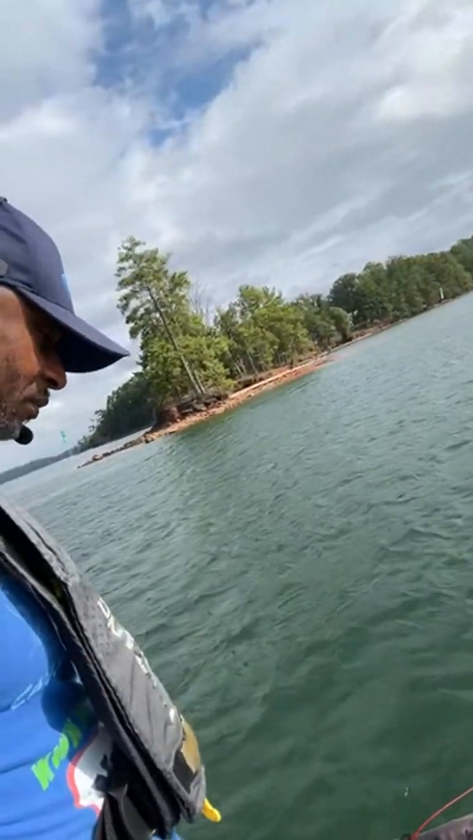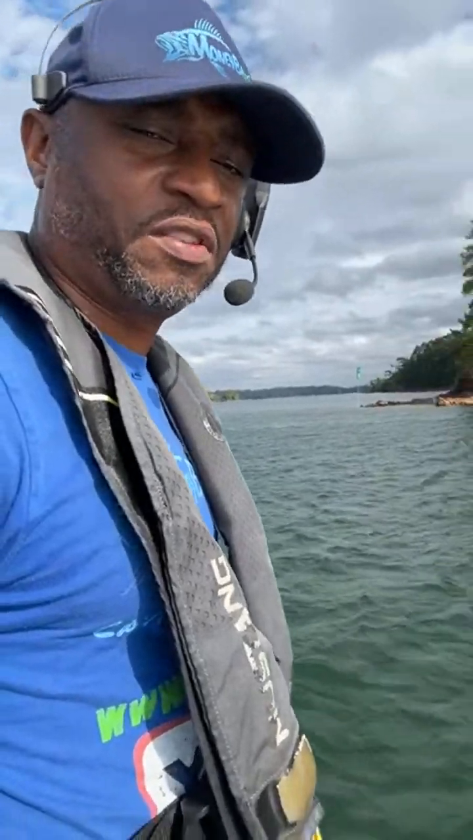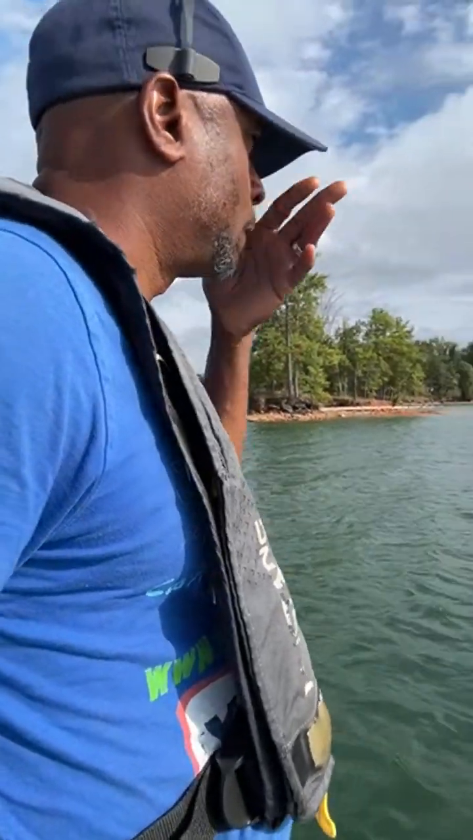All right, so the wind is pushing, guys. The wind is kind of rough out here. So I may have to hold on real quick, speed the trolling motor up, and get out here to where I'm going to be fishing at. Yeah, the wind is blowing pretty good.